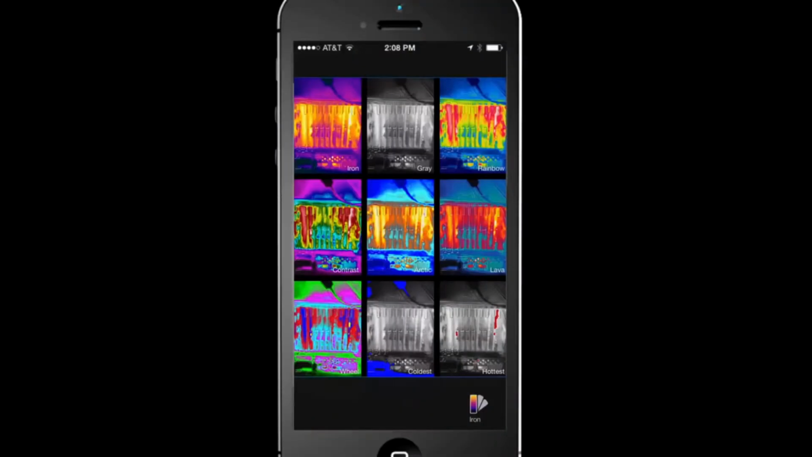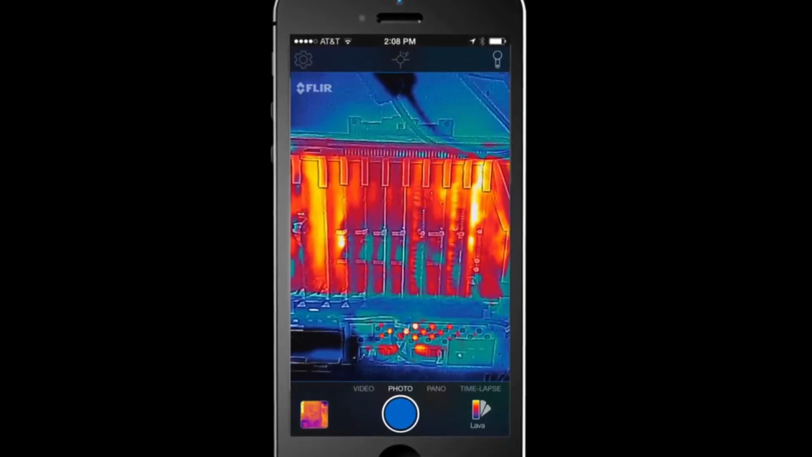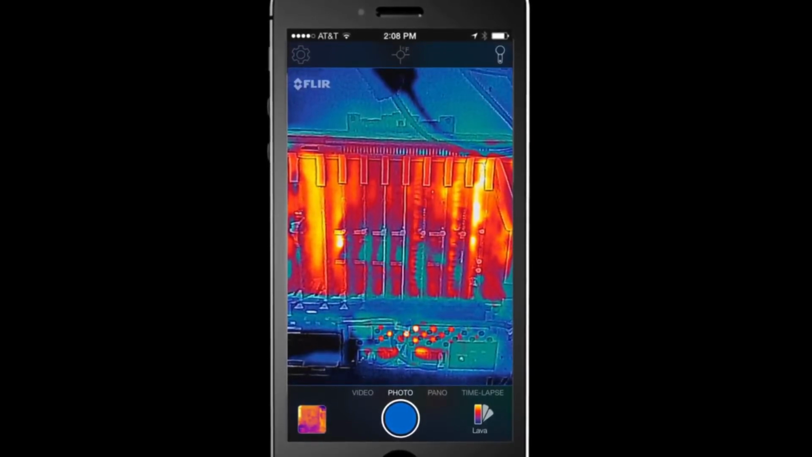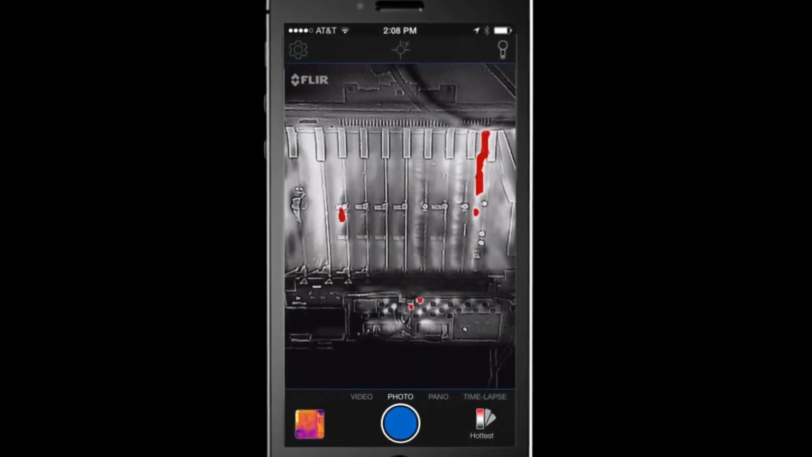Whether you're taking a still image or video, you can select from many different color palettes at any time by simply swiping the screen left or right. For scenes with low heat contrast, like a wall with missing insulation or a leaky roof, the lava palette helps by using colors to show varying temperatures. The hot and cold palette simply intensifies the hottest and coldest places in a scene.